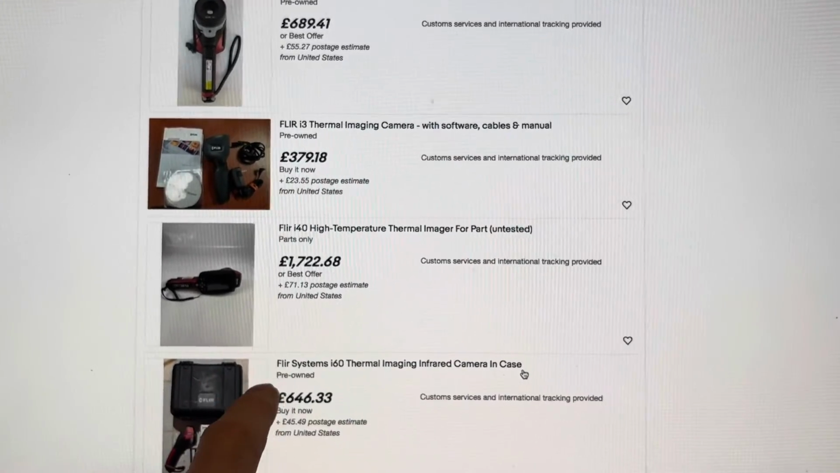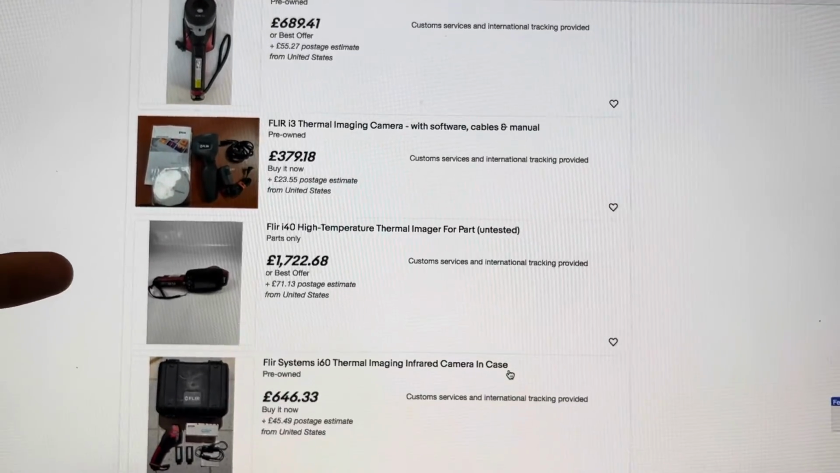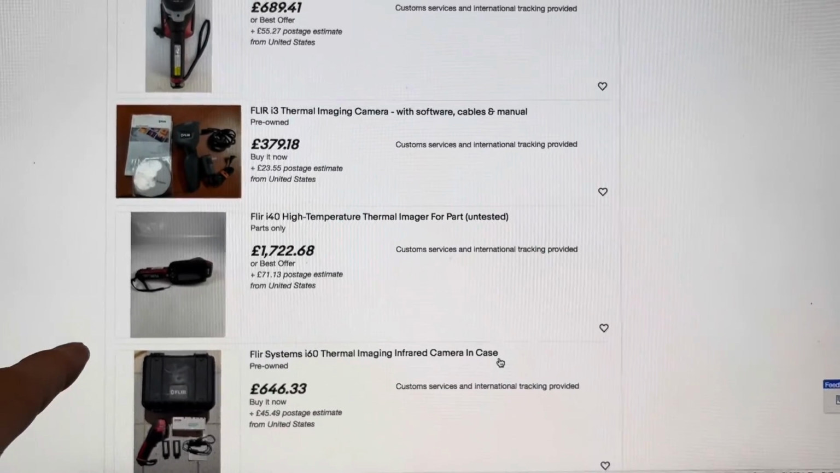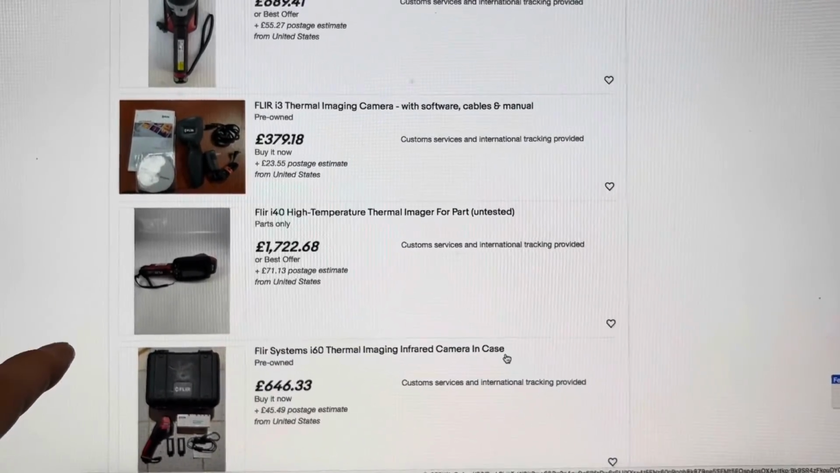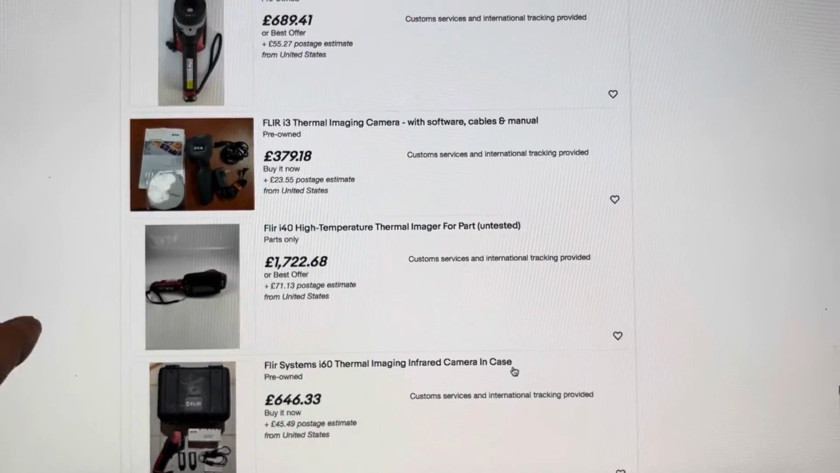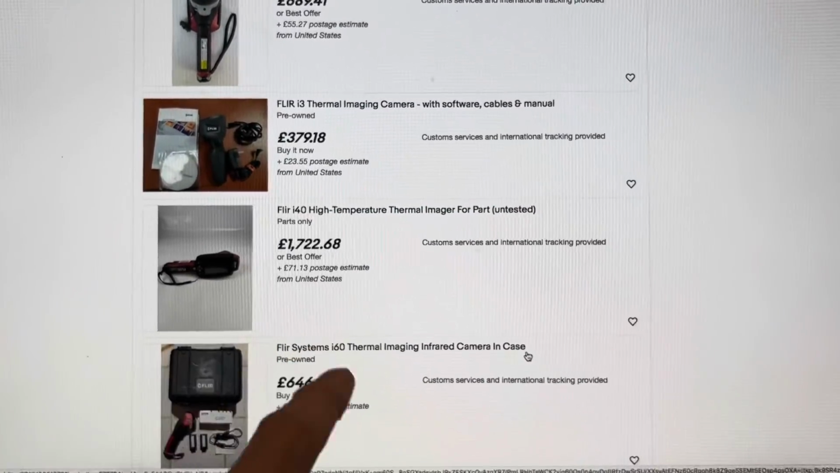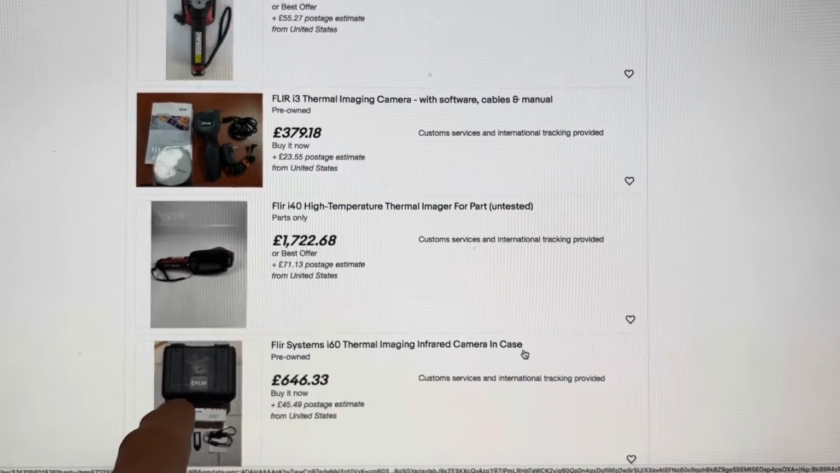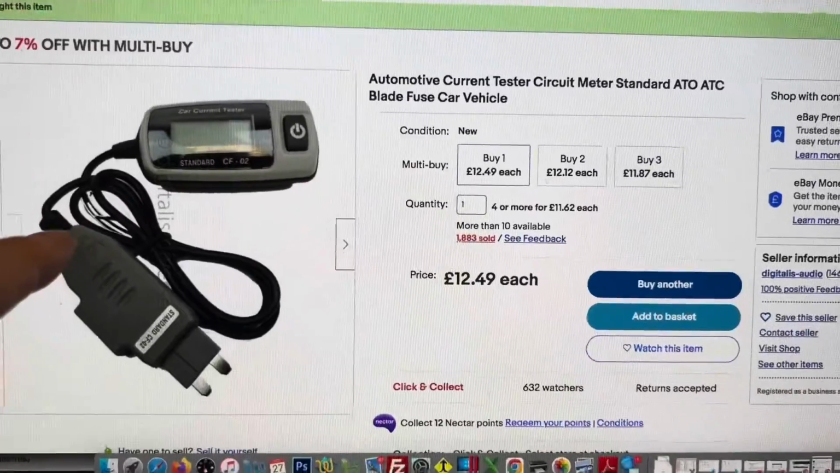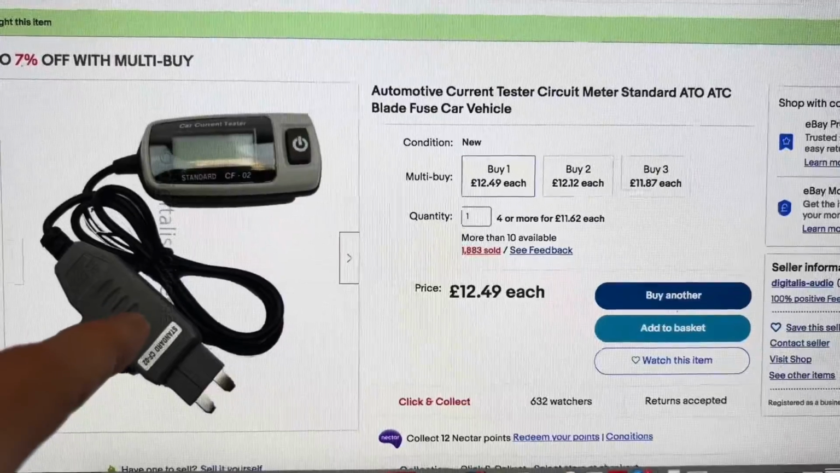We were using the FLIR i7 camera. Now, they do occasionally pop up on eBay, but still secondhand, they're still over £500. However, if you took your car to Mercedes or even a good independent garage to try and track down a parasitic drain, you could spend hundreds of pounds or dollars in labour before they ever find that problem, if indeed they ever do. So it's worth mentioning that if you can pick up a second-hand thermal imaging camera, you can always use the camera to find your fault and then resell it on eBay. You can get one of those blade fuse testers from eBay. They're about £12.50 and they are invaluable for diagnosing battery drains.